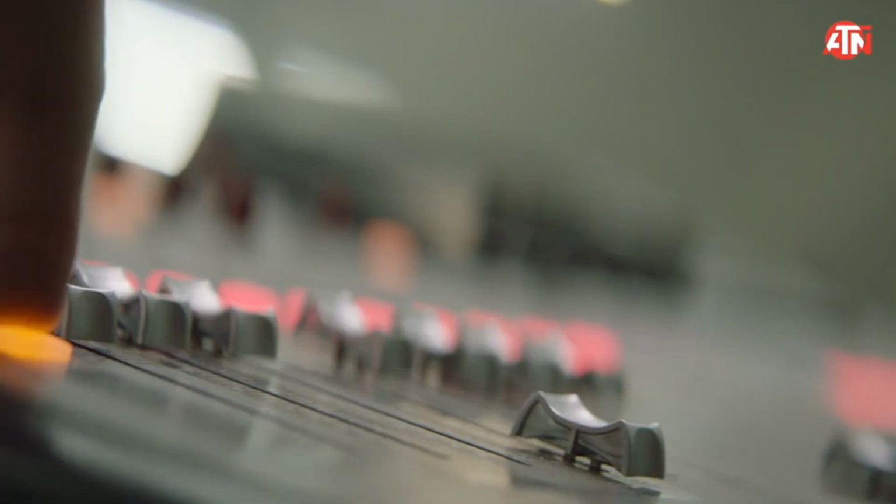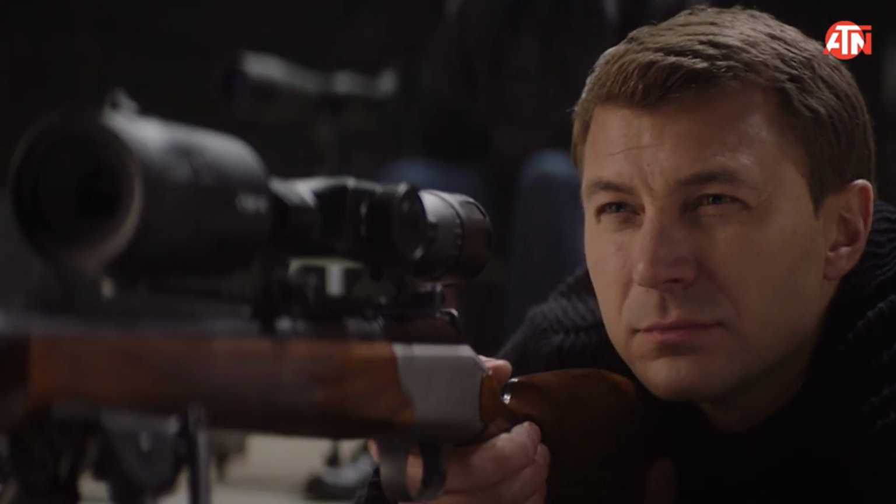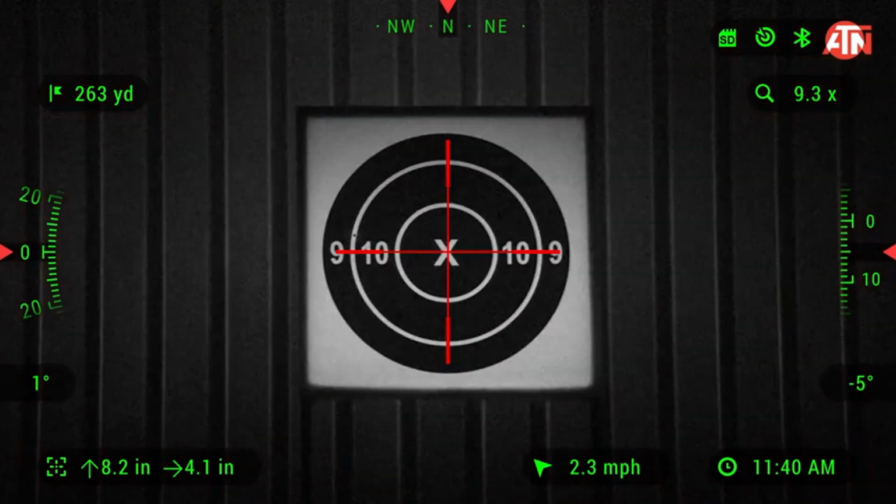Longer detection range. Thermal scopes can detect heat signatures from much further away compared to night vision. So, if you're hunting at longer ranges, thermal imaging will give you a wider field of view.